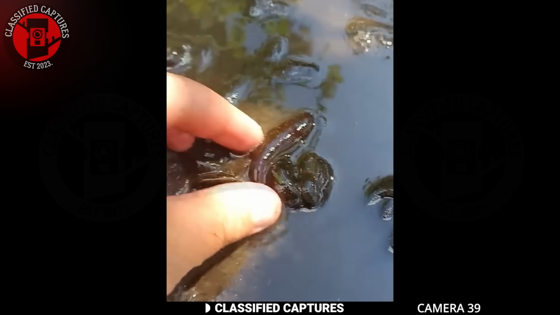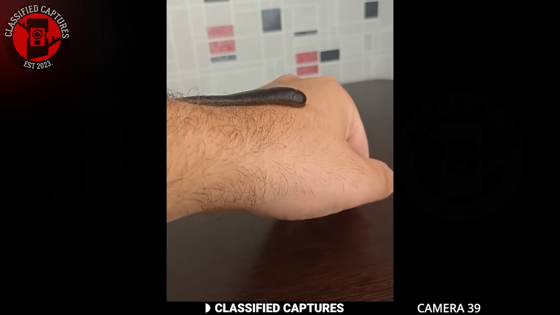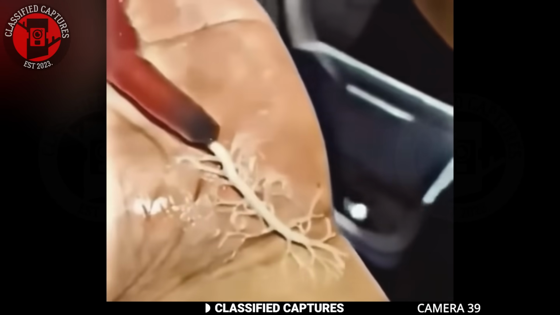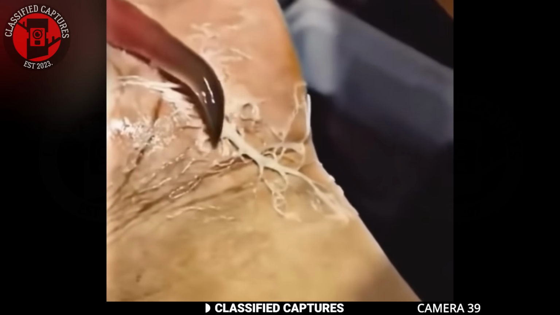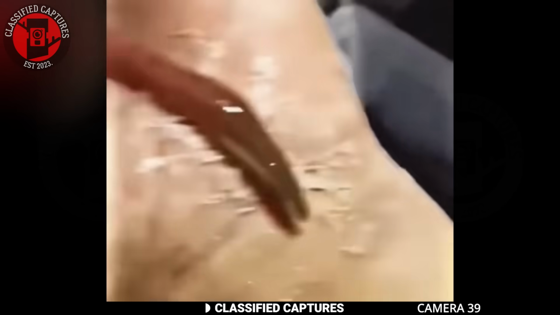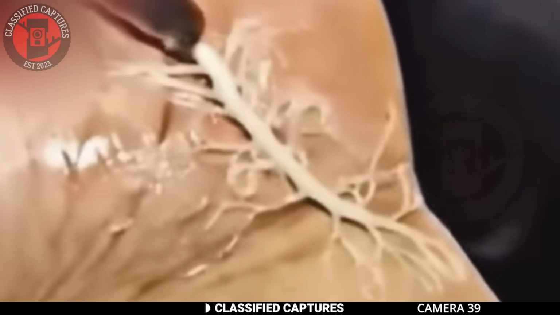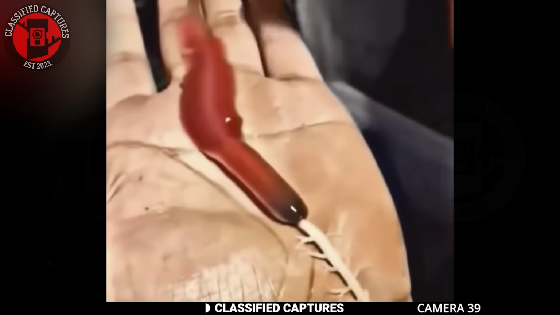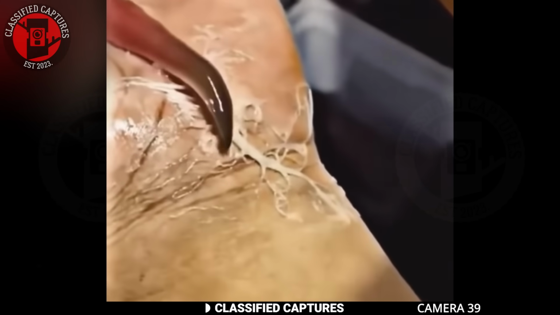Leeches, known for their blood-sucking tendencies, typically don't exhibit this kind of behavior. However, the presence of a root-like extension raises questions about the creature's biological characteristics and its interactions with its environment. Without much info on this creature, we're torn between speculations on whether this creature is a known species displaying a unique behavior or if it's an entirely new species that has been discovered.